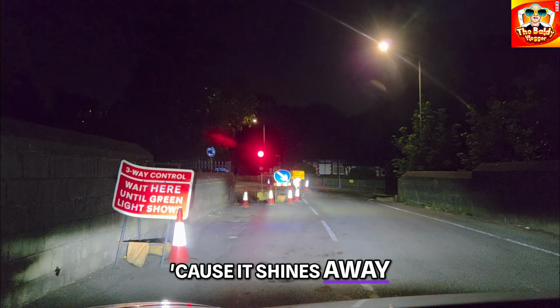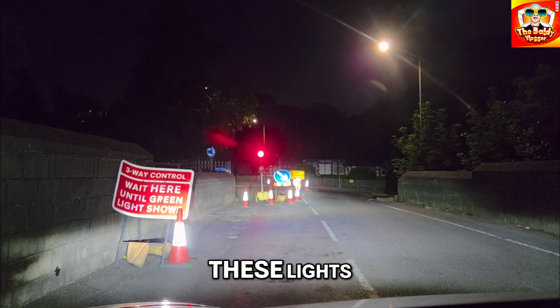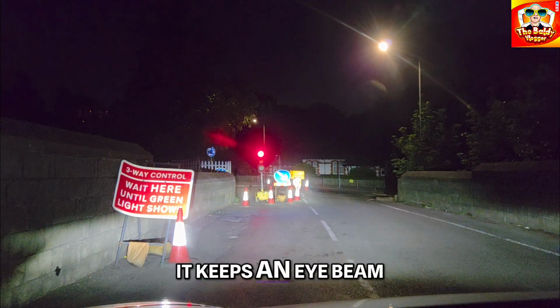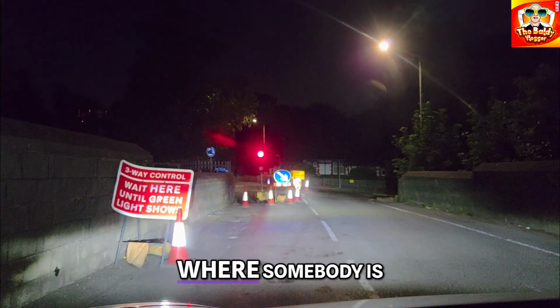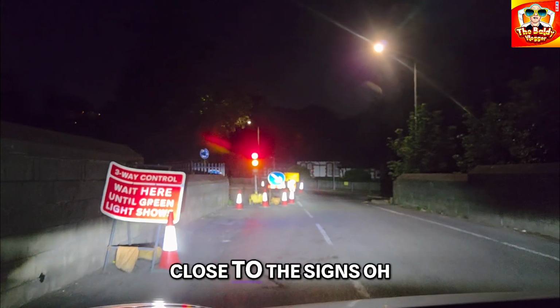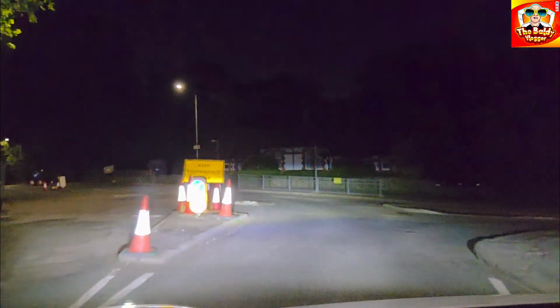Yeah, because it shines away from the actual windscreen of the car, these lights. So I can just put it on auto, it keeps high beam everywhere apart from where somebody is. Oh, here we go, I'll stop rambling, I'm going now.